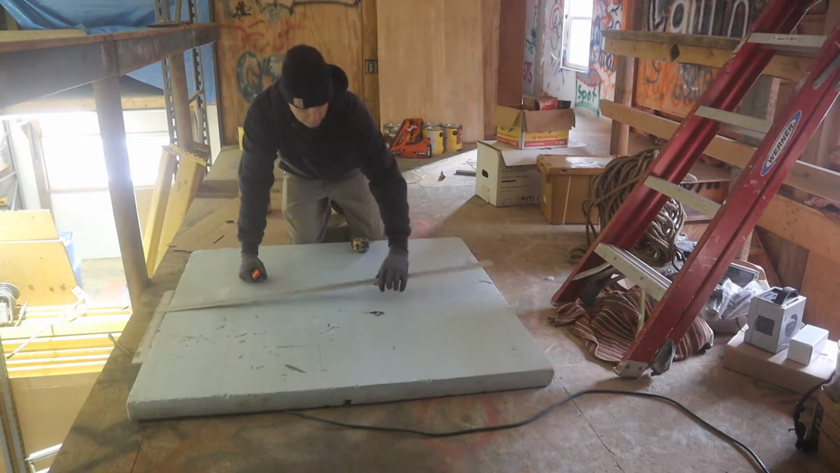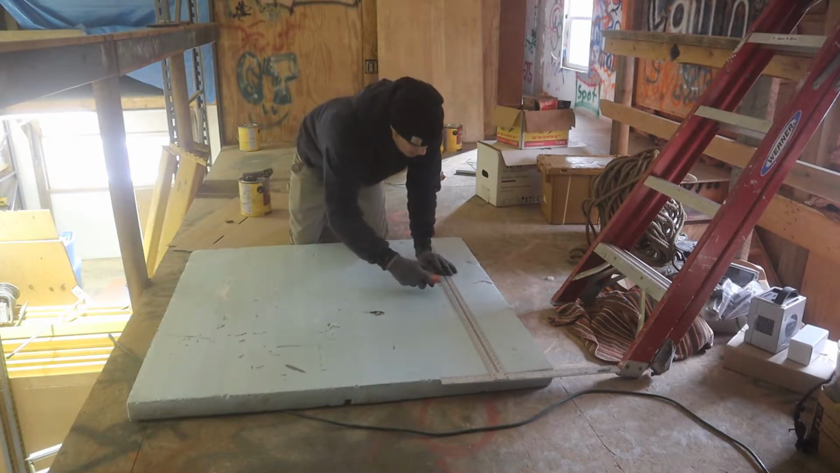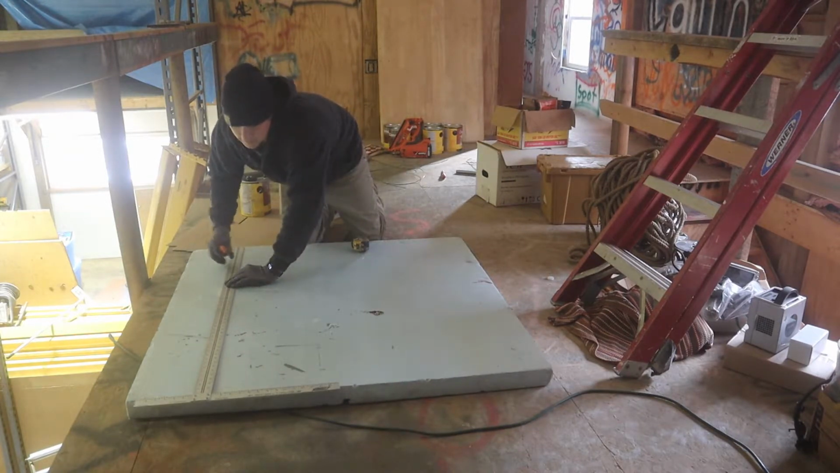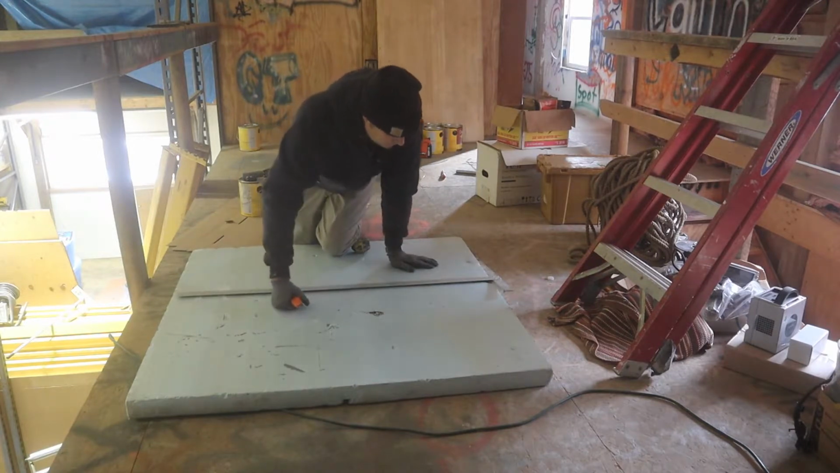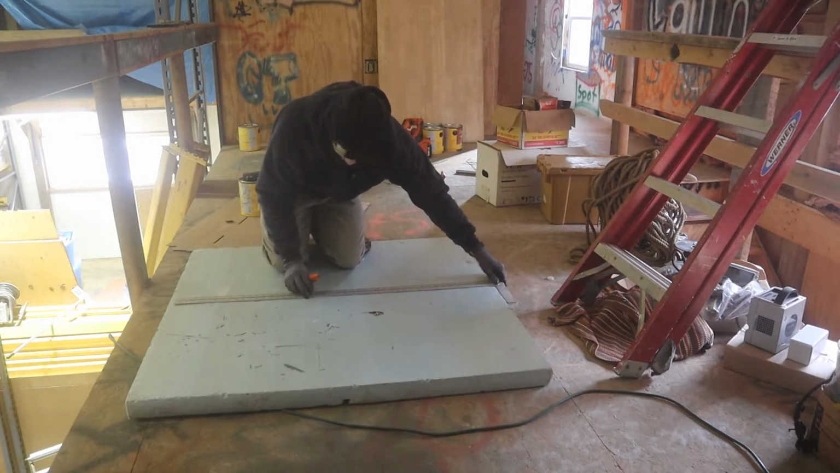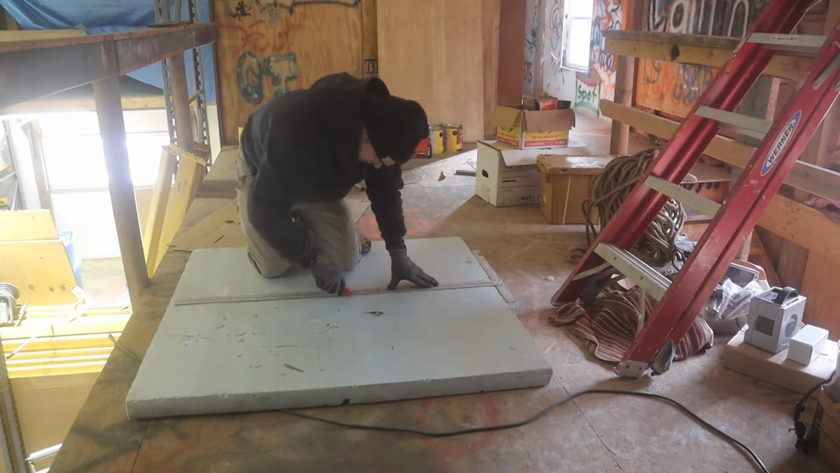So we're going to go like this. Cut it all the way.